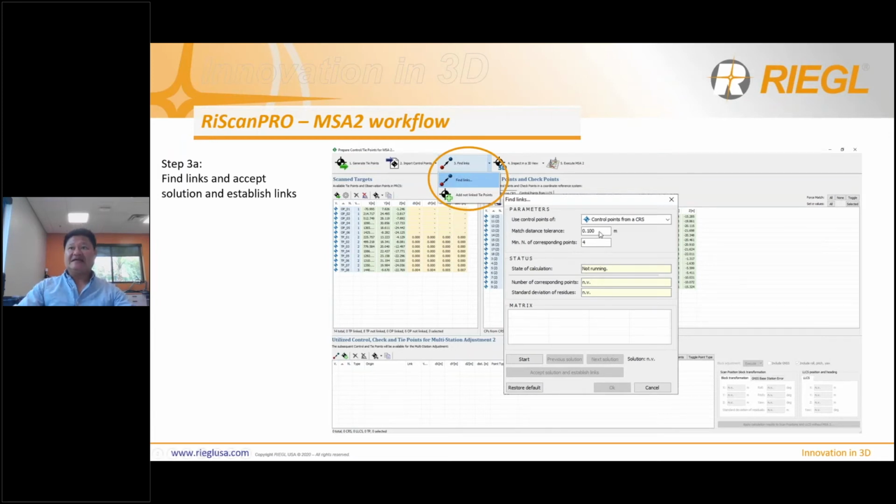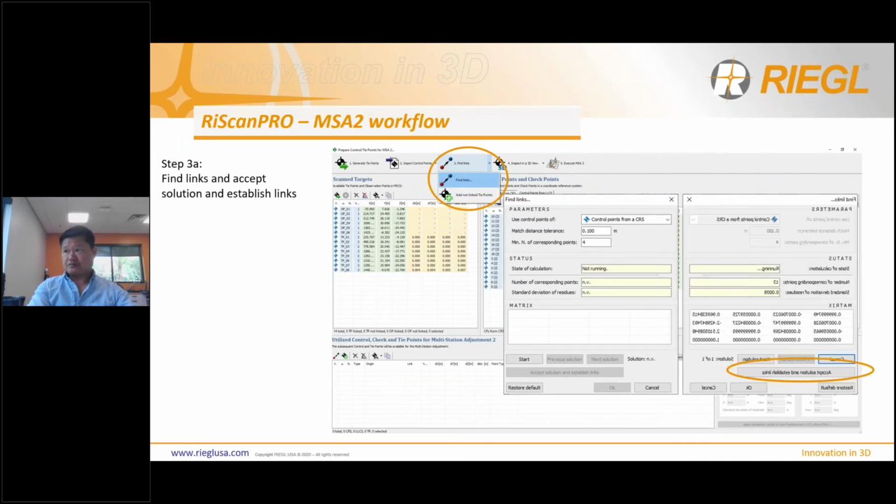Max distance tolerance. So if you're using GPS, you should be relatively close anyway. So it's safe to say you can put anywhere from a half meter down to 10 centimeters, and you should be able to find a solution without any issue. If you don't find a solution, you may have to reduce the number of corresponding points, let's say 8, down to 6, and then your max distance, you may have to increase up to a half a meter. But in this scenario, we were able to find targets perfectly.